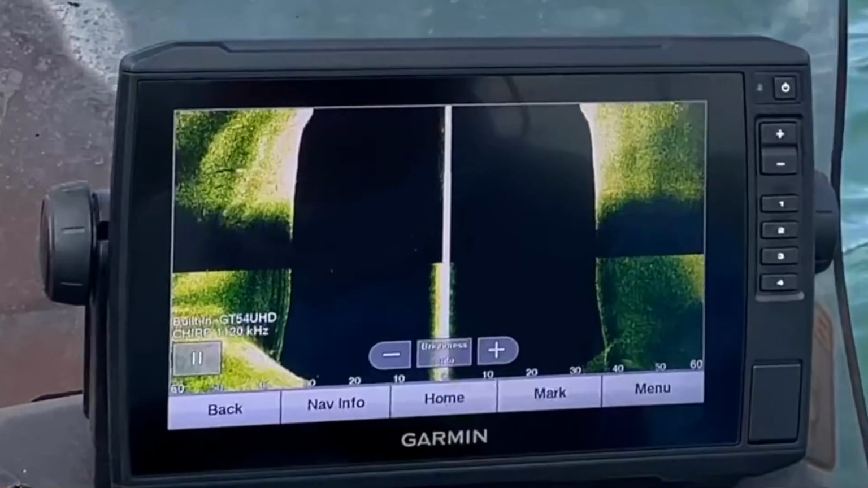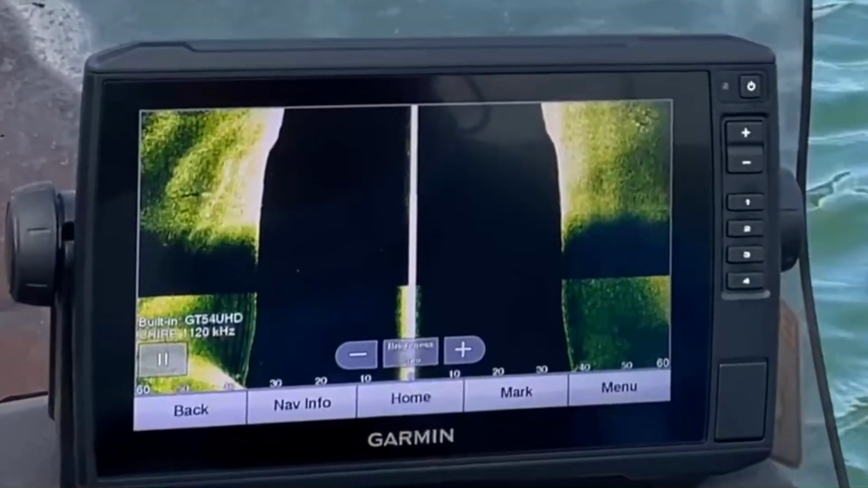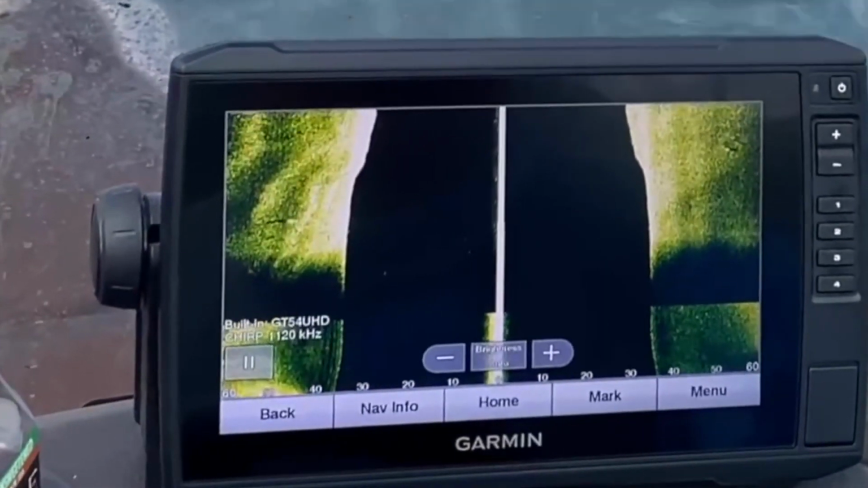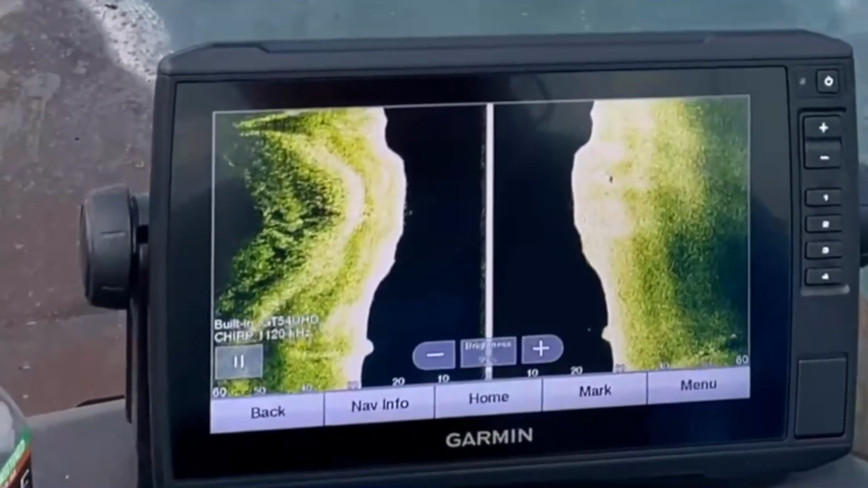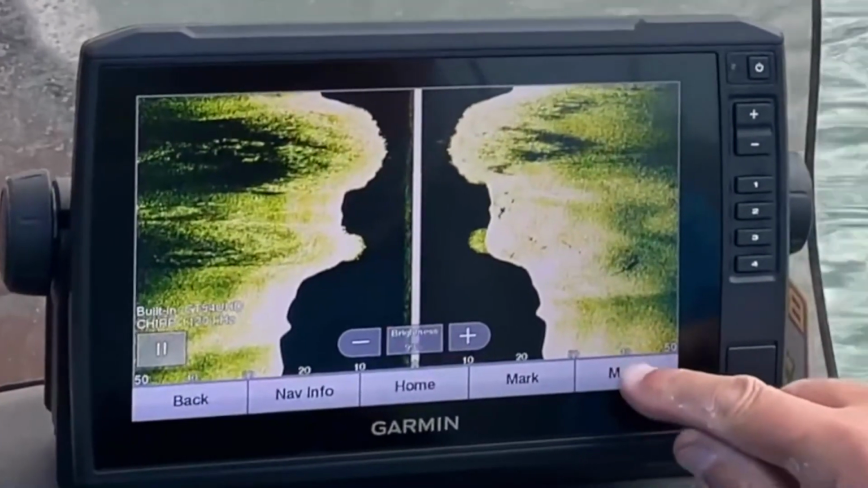But for my purposes, I generally leave it on 455. The picture is really good at 455, but you can play with the 1120 and see if that's what you like. To understand the advantages and disadvantages of higher and lower frequency, take a look at my sonar frequency explained video.